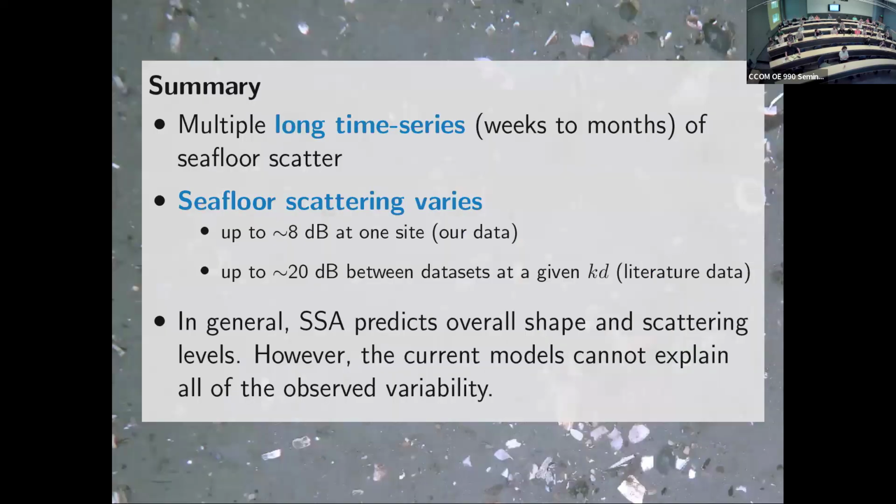So finally, in summary, this data set is just very cool. We've got multiple long time series, weeks to months of seafloor scattering, which I showed you at the beginning of the talk, that just didn't really exist before this. We see that seafloor scattering varies a lot. At one site, we've seen changes up to 8 dB. And looking at the literature, even at similar sediment sizes, you can have variations of up to 20 dB. In general, the small slope approximation model does a pretty good job of predicting the overall shape and scattering levels, but it doesn't capture all of the variability that we've observed.